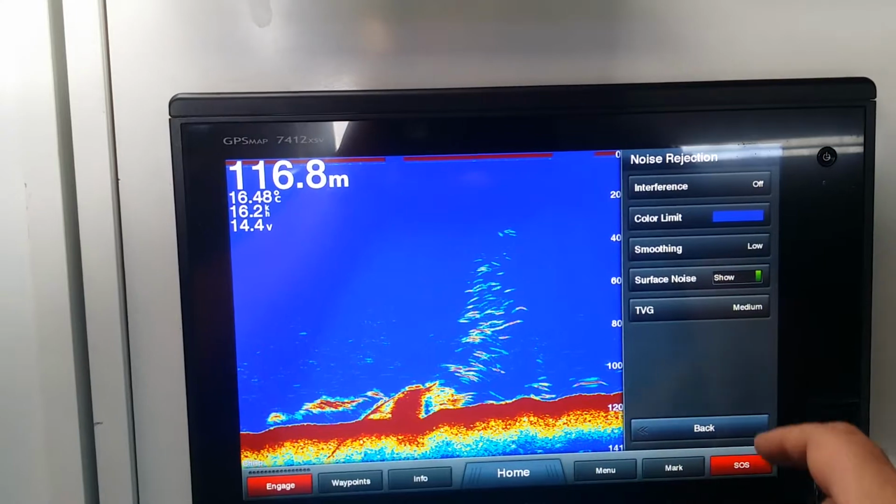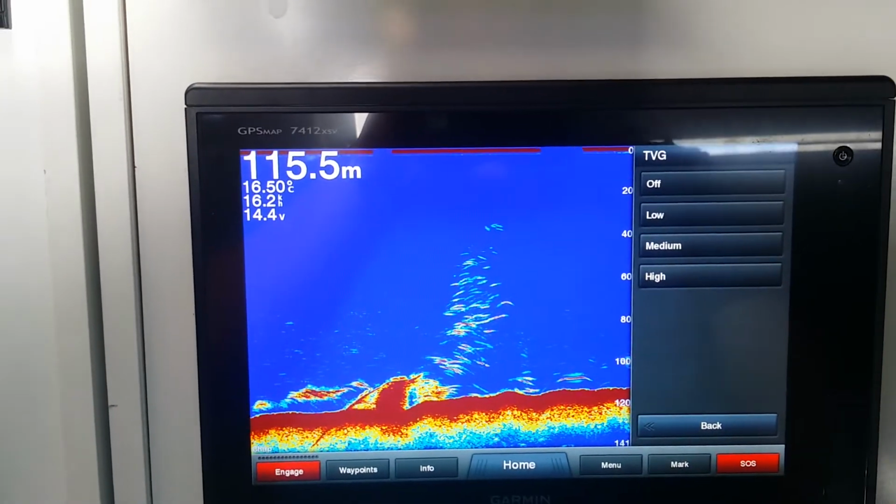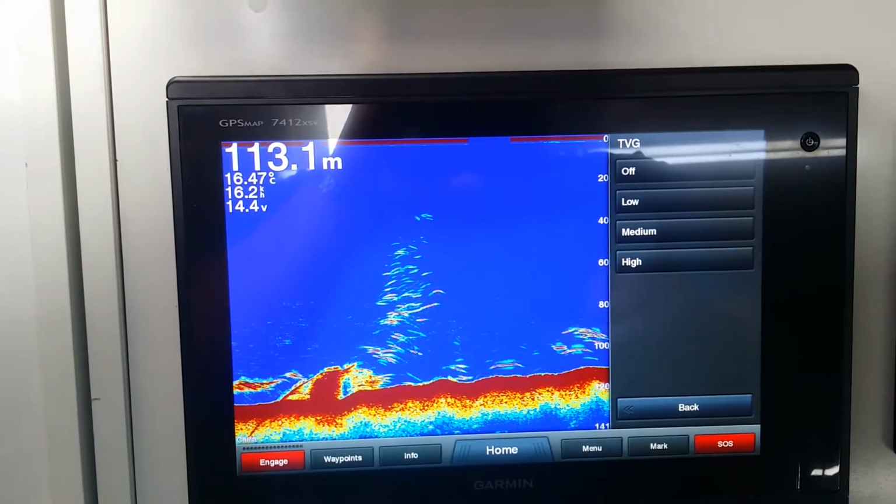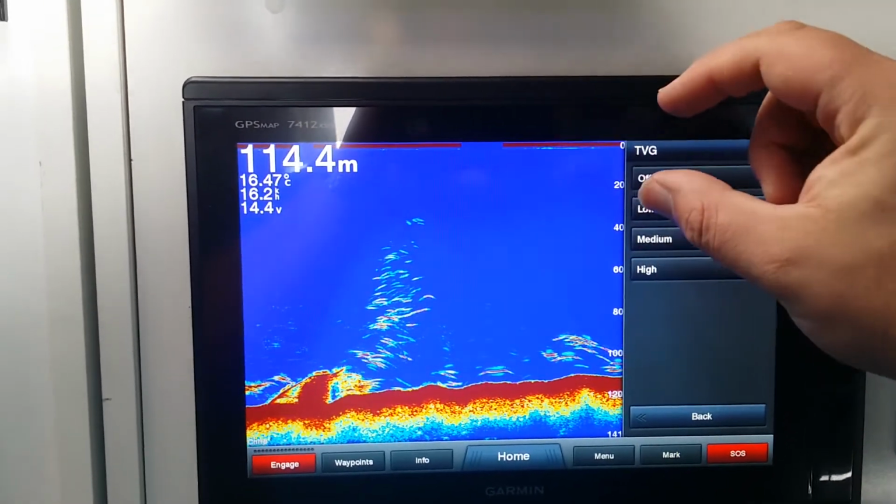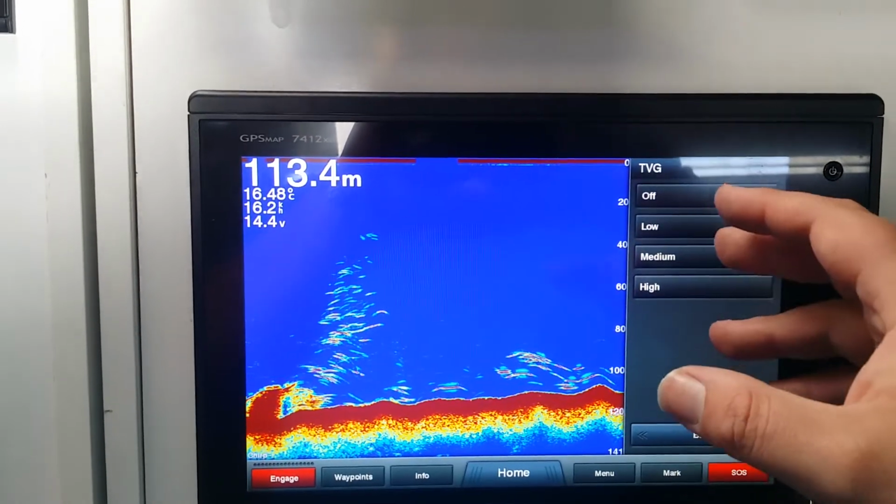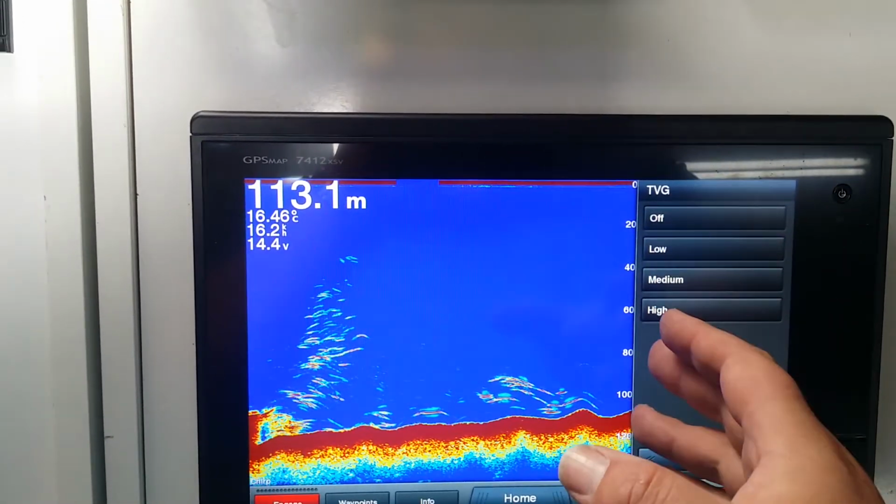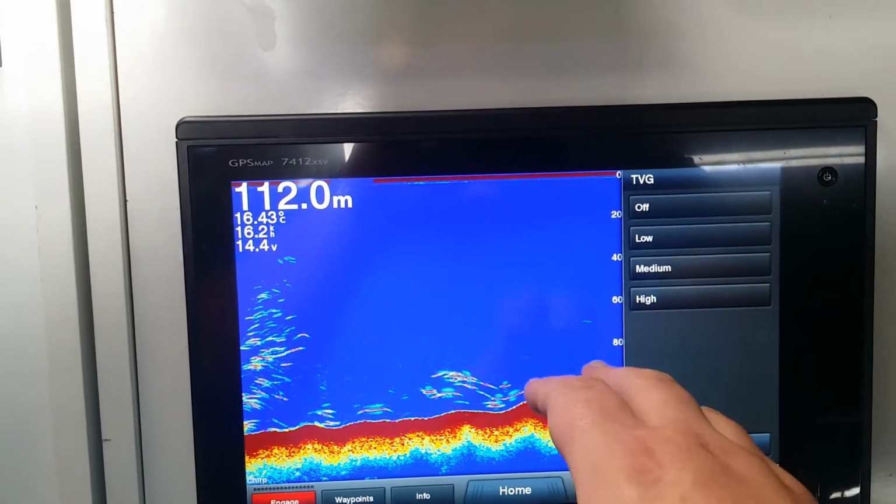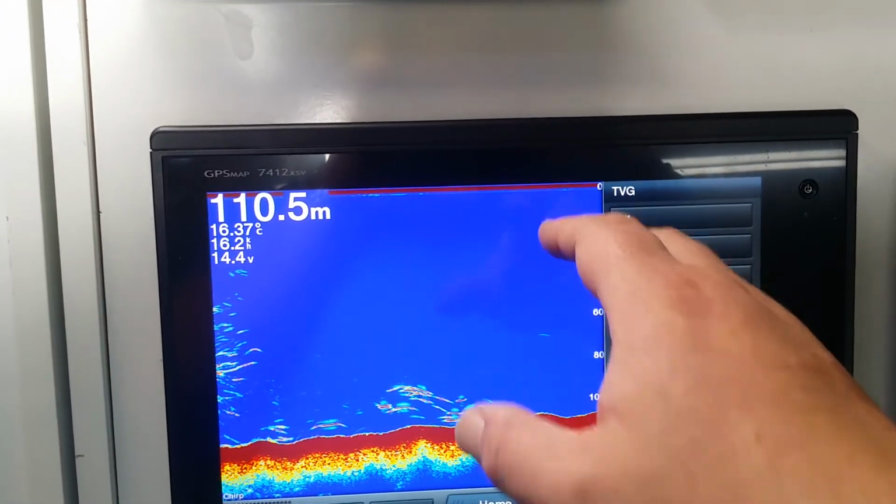And finally, TVG adjusts the time varying gain, which can reduce the noise as well. This is really good if you want to focus in on various sections of the water column. So low, medium, high, we can use that to help skew an object that's on the bottom so that it appears the same size as an object on the top.